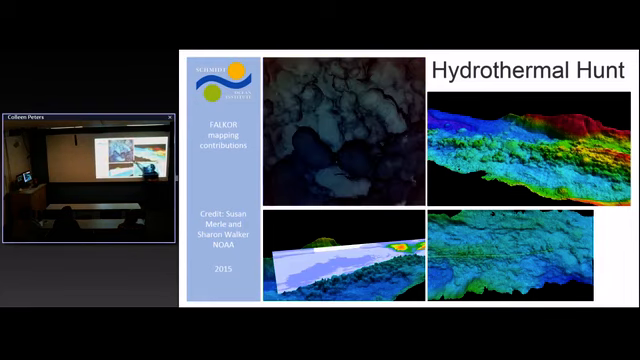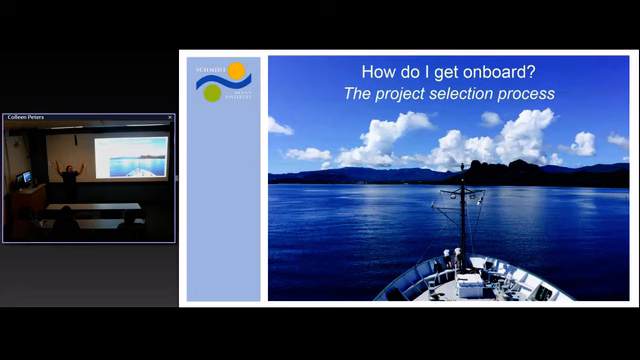So now I just showed you all these amazing mapping surveys, and you're like, how the heck do I get on board? Because this looks like the coolest ship ever. Is that correct? Okay, cool.